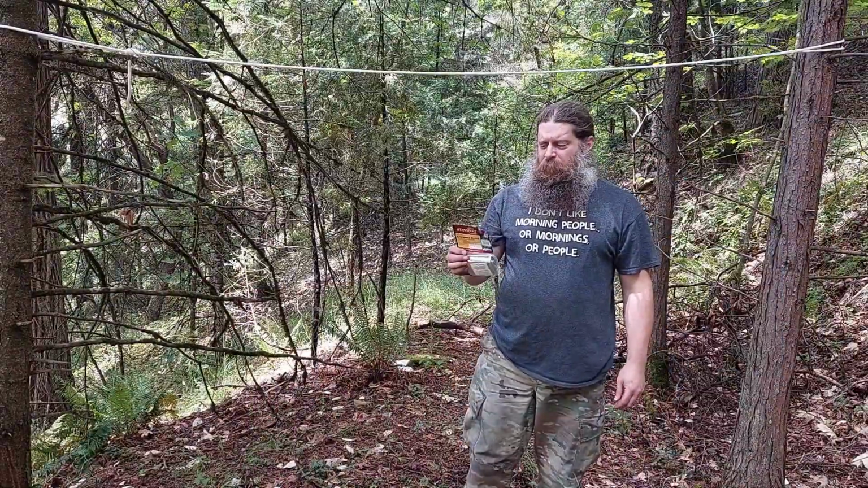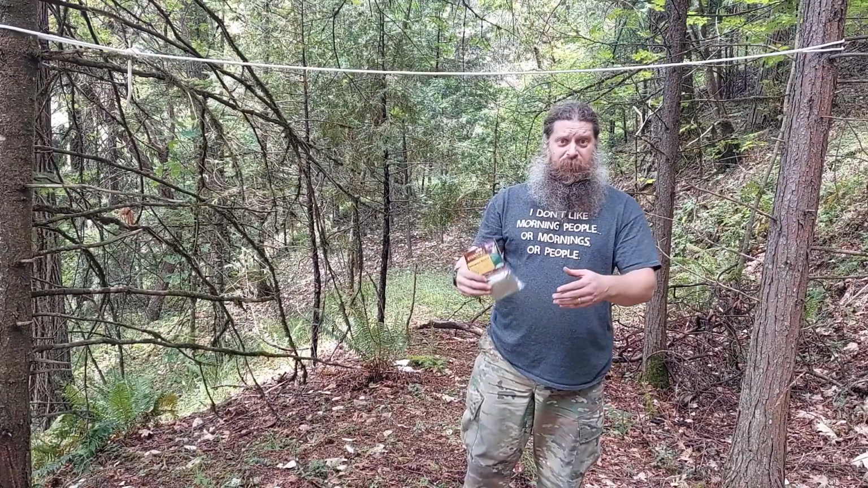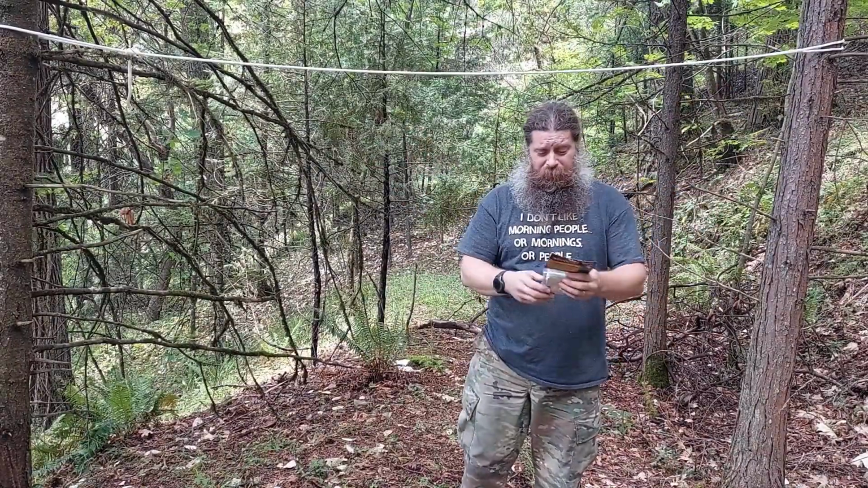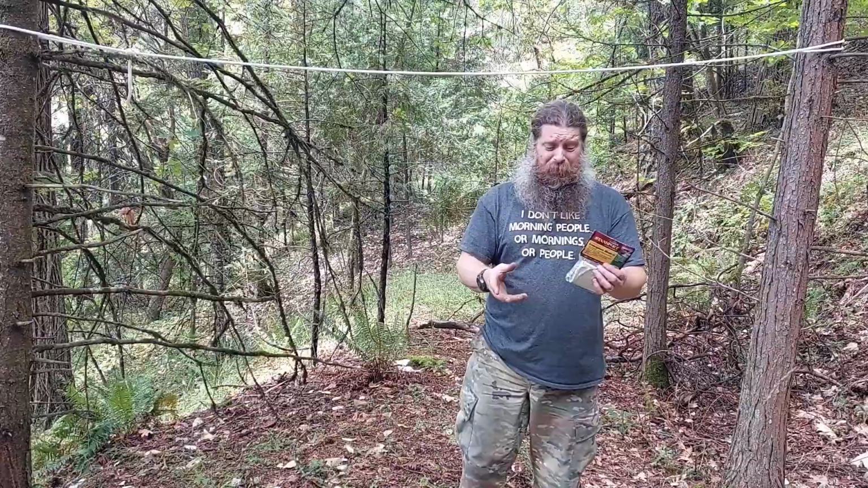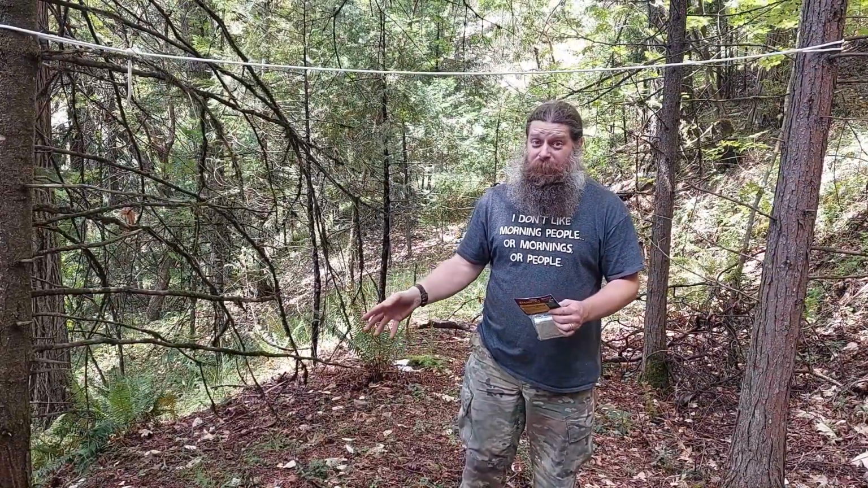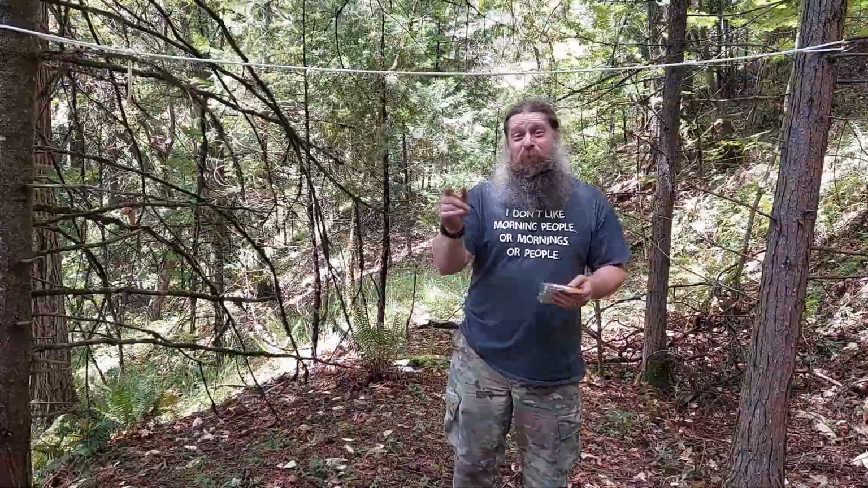Now, something I did bring with me is this emergency blanket. I hear they do really good. I've seen other channels use the emergency blanket, and it seemed to work pretty well, at least while they were holding it up high, and it would completely camouflage them. Now, I'm not going to open this because it's a real nightmare trying to get it folded back up. But if you want to see how well these emergency blankets perform, I encourage you to go check it out on some of the other channels. I'm not going to do this today.